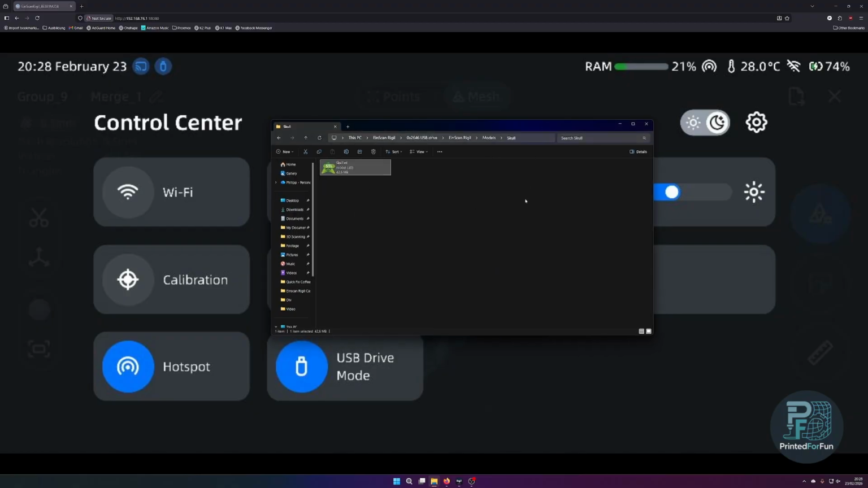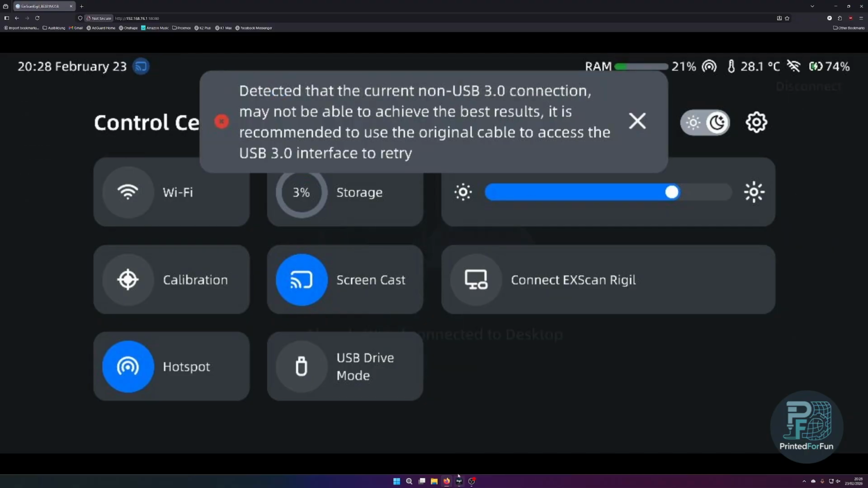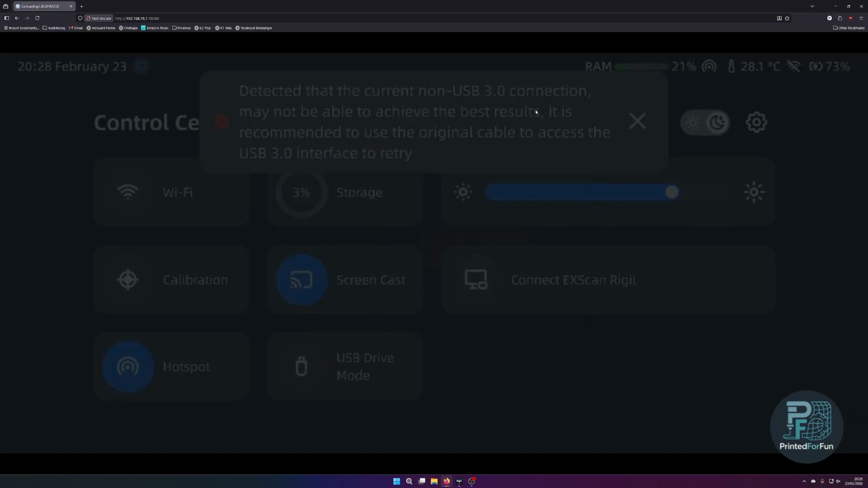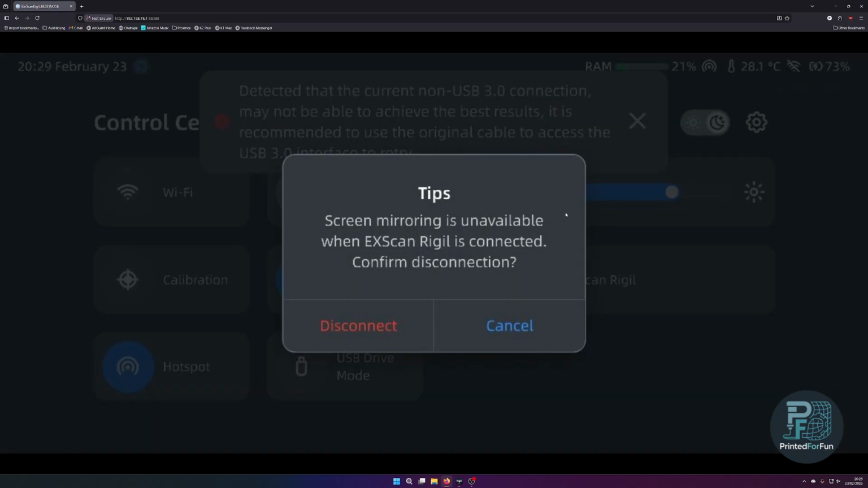This is currently a USB 2 cable I'm using, so it isn't as performant, but I guess it's fast enough. You can see here it's a non-USB 3 connection, so it's not very happy. But I now can move the whole scan project to the PC. I will continue on the PC screen, because as soon as I enable the connection to the PC, the screencasting is disabled.